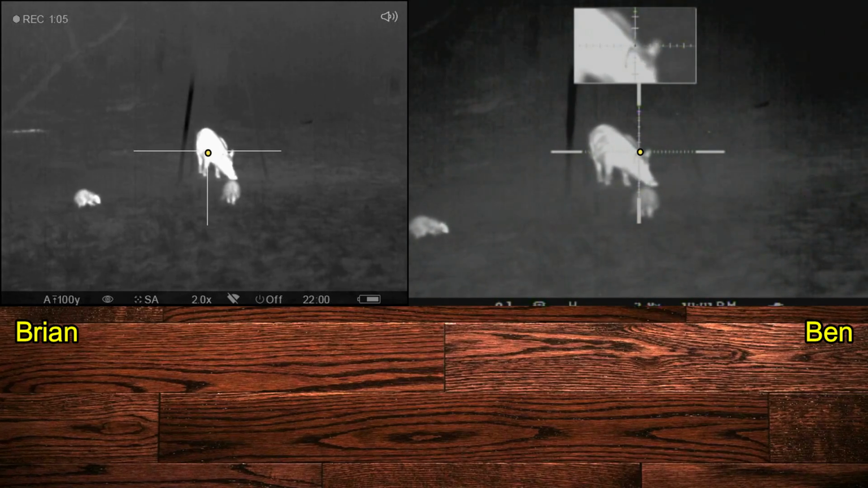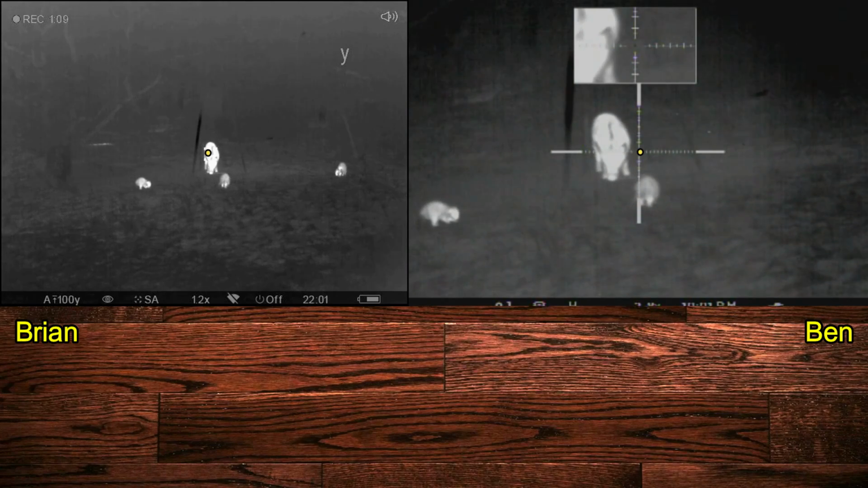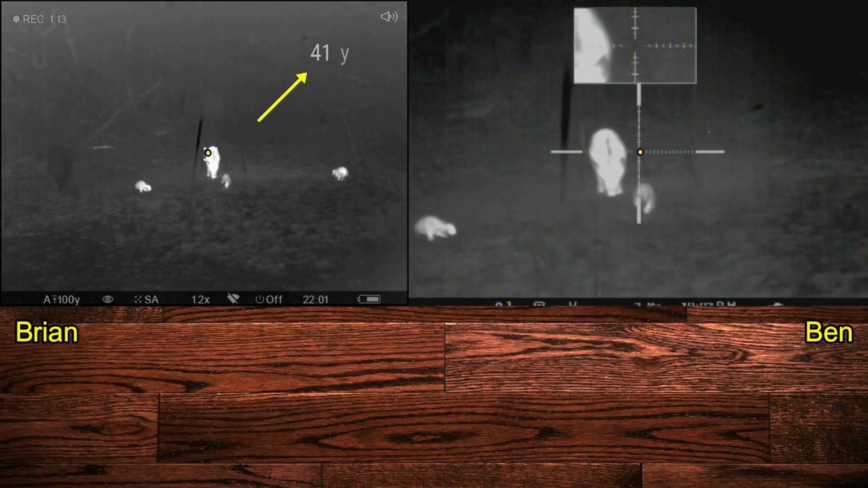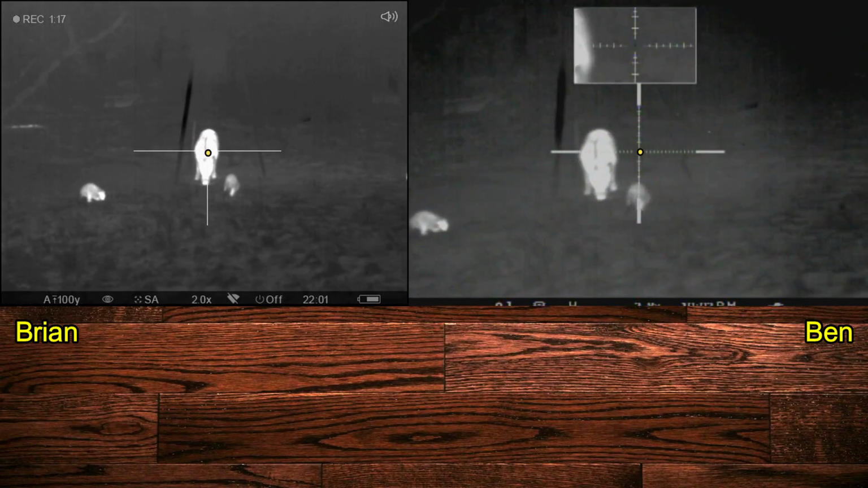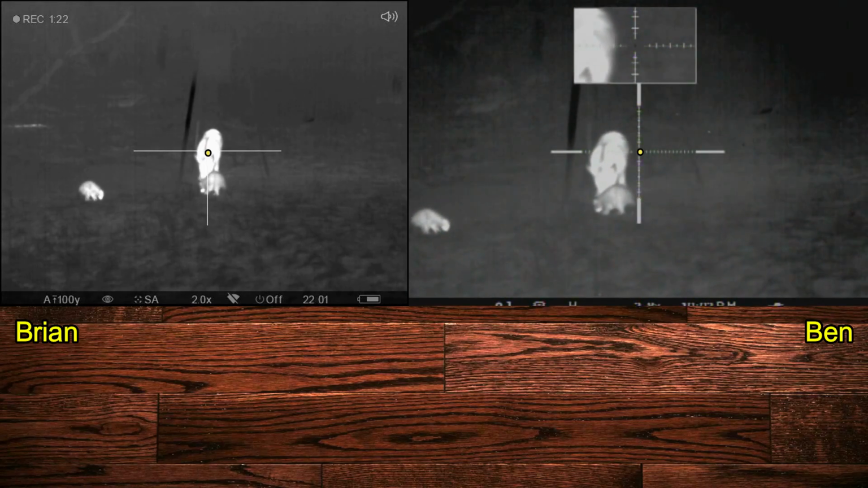Now we're discussing at this point who's going to be shooting where. Since I'm sitting on the left, if the hog is facing to the left, I'm going to shoot it in the shoulder, and Ben is going to try shooting it in the butt. If the hog is facing to the right, he's going to shoot it in the shoulder, and I'm going to try shooting it in the butt. That way our shots don't do any damage that overlap with one another.